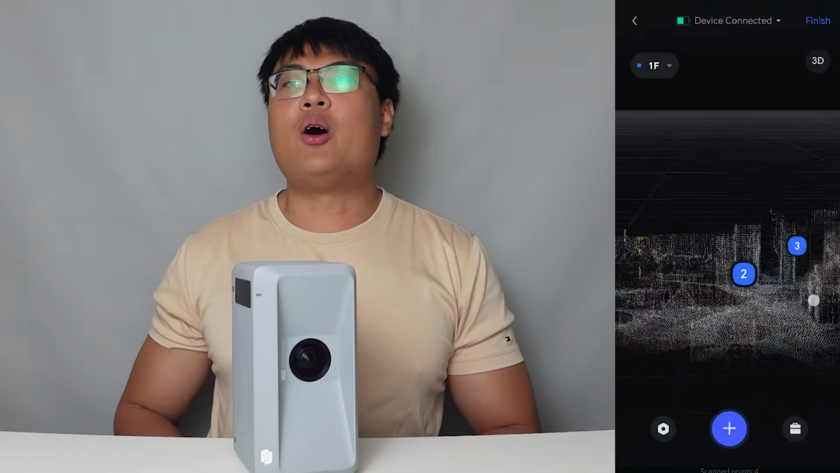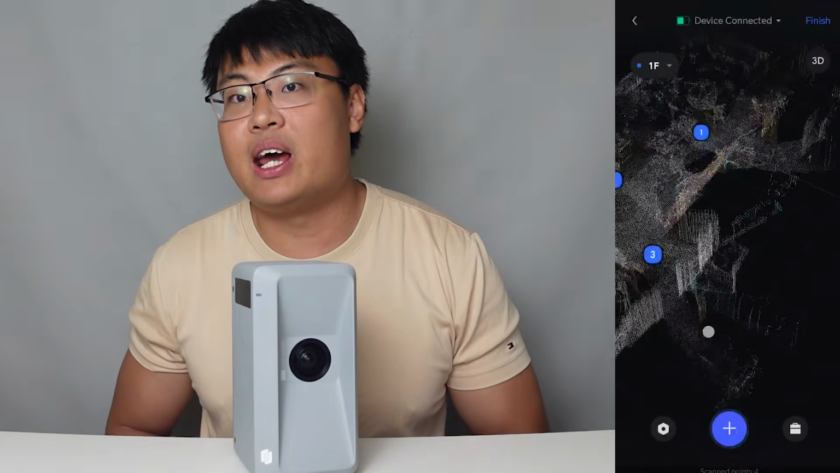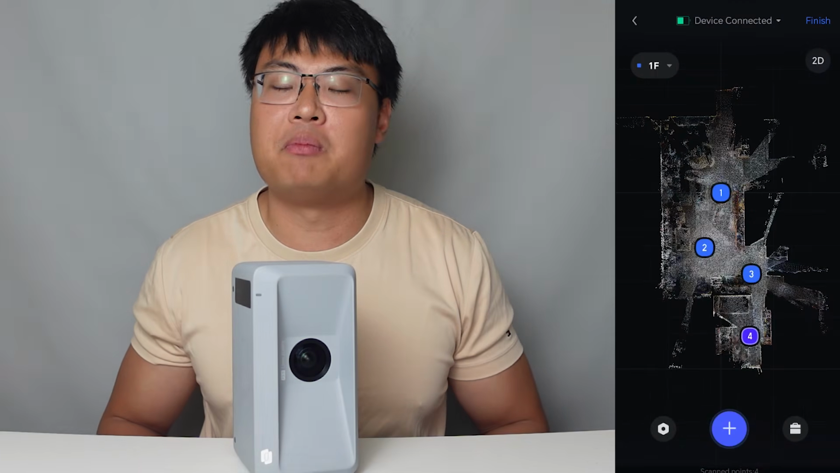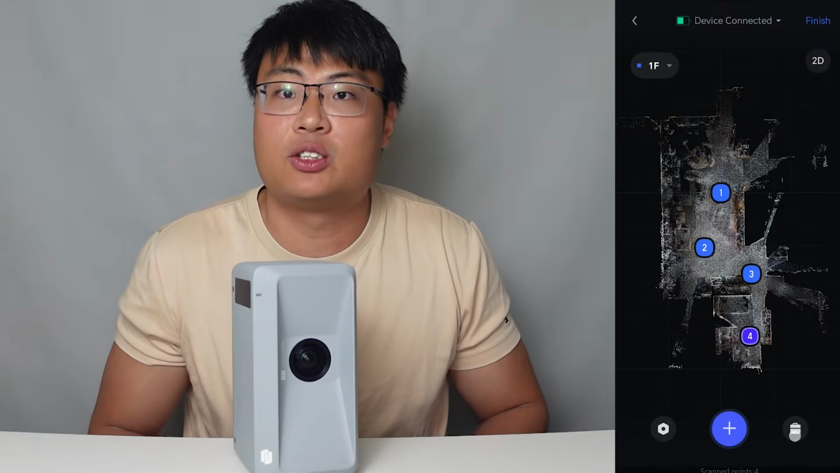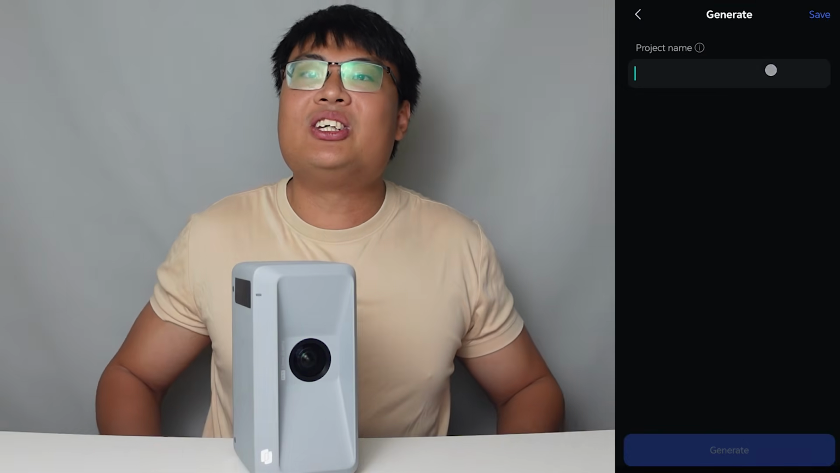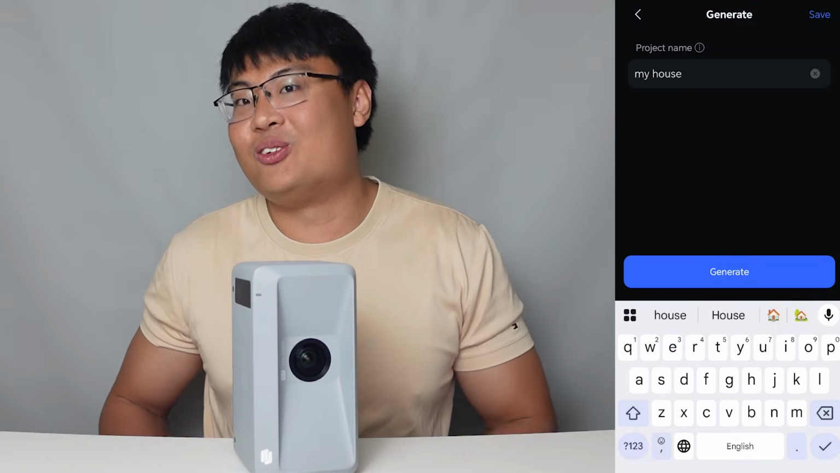Once I'm done scanning my whole house, I can connect it to the internet and click on generate, and it will generate the whole house tour for you. This generation takes maybe 7 to 10 minutes, so at this time you can exit the app and do something else, or just grab yourself a cup of coffee, sit back and relax until the generation is done. Now the generation is done, so let me show you what this virtual house tour of my house looks like right now.